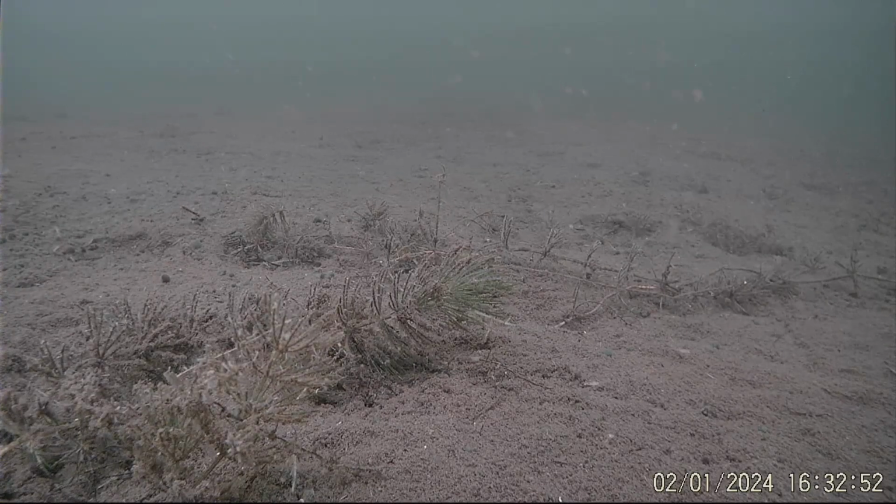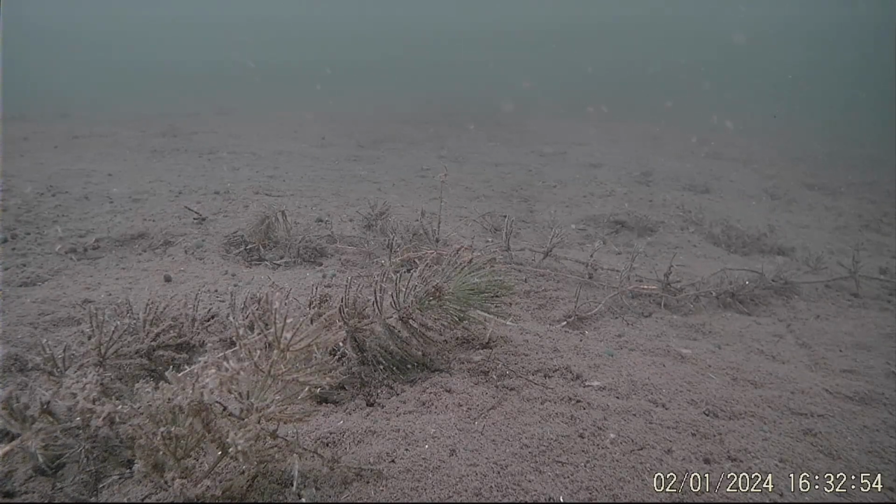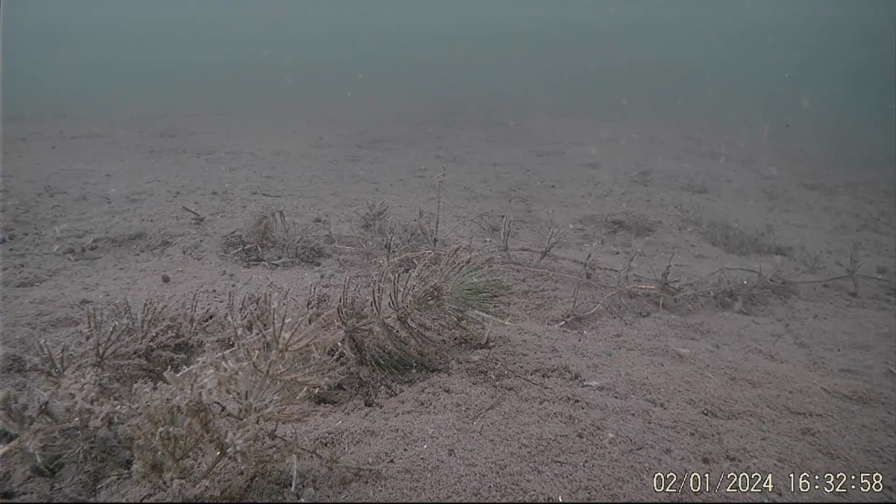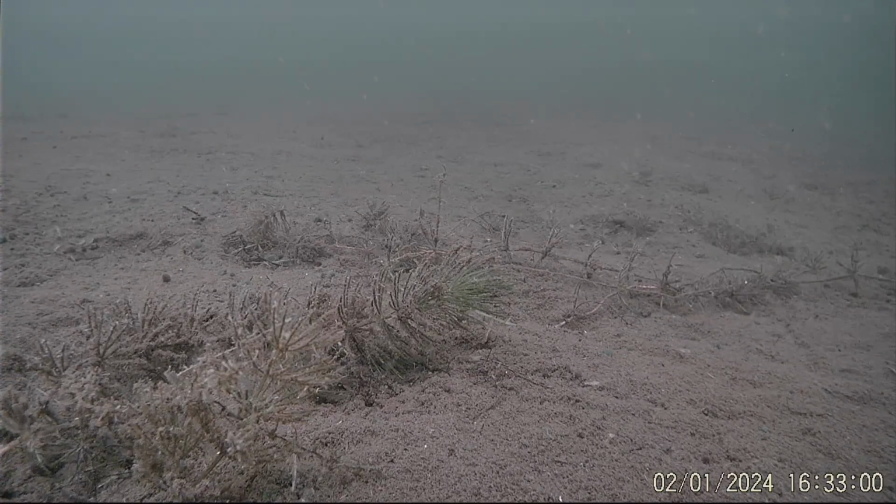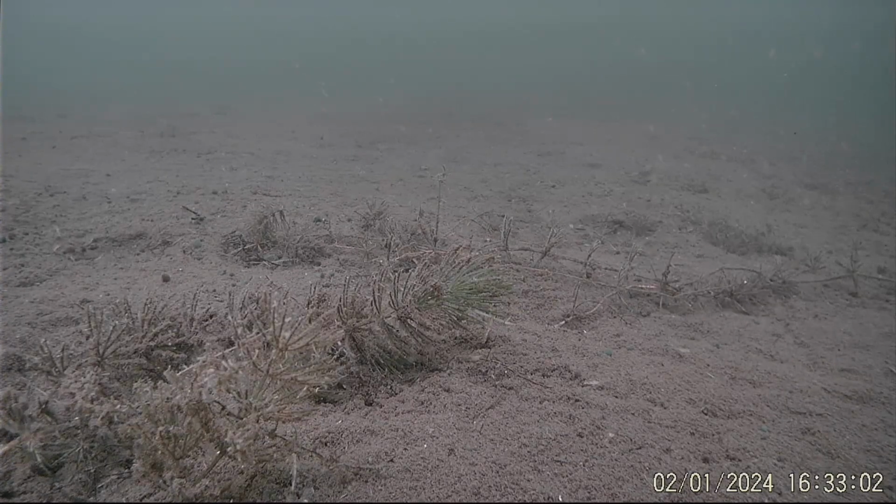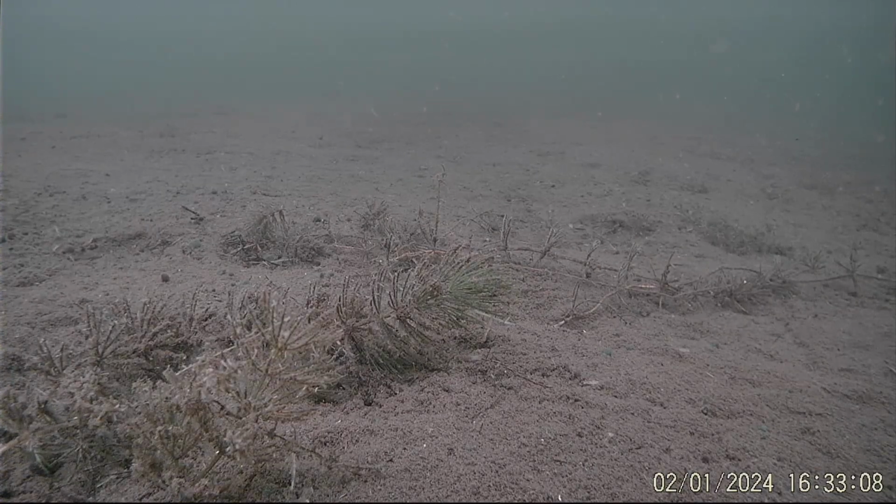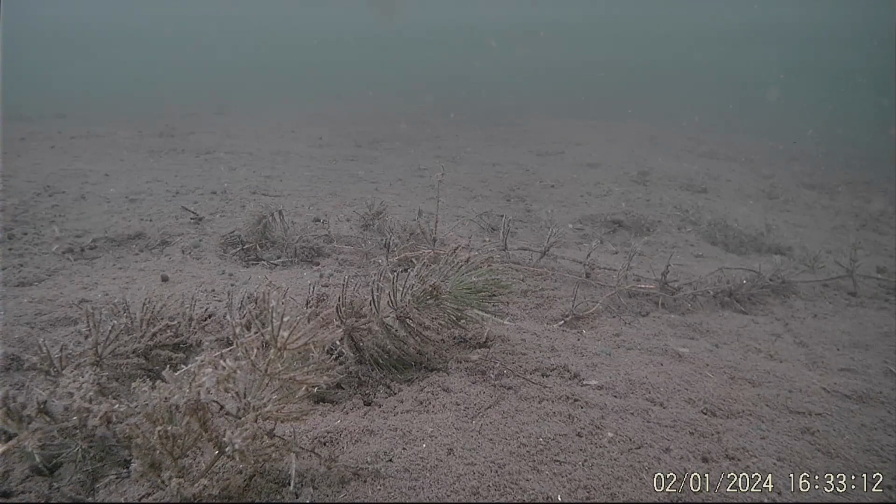I don't know if it's a minnow or some sort of mud creature. It will show up a little bit later. Yeah, it's unfortunate. We were hoping to spot some fish, but I think there's only one fish that we did see, and it was on our active target.